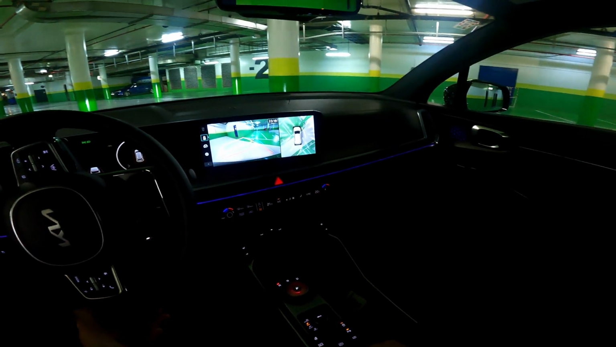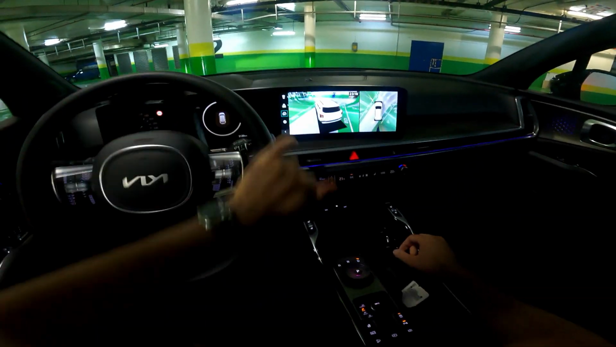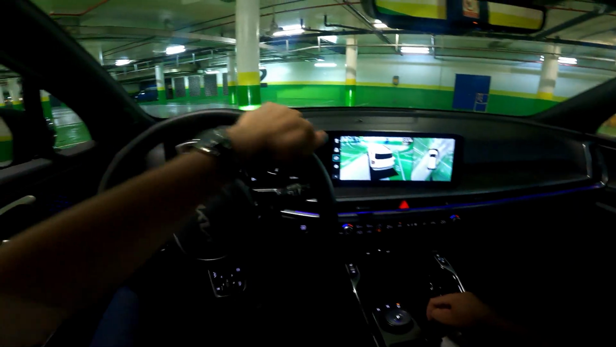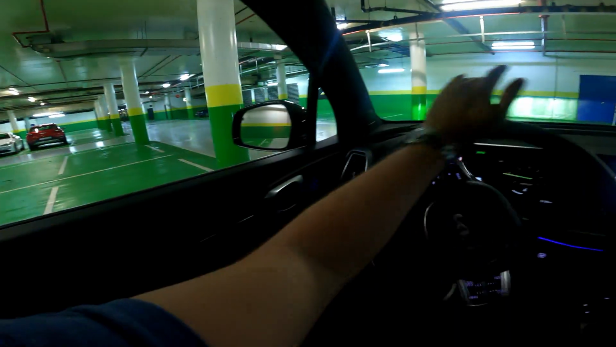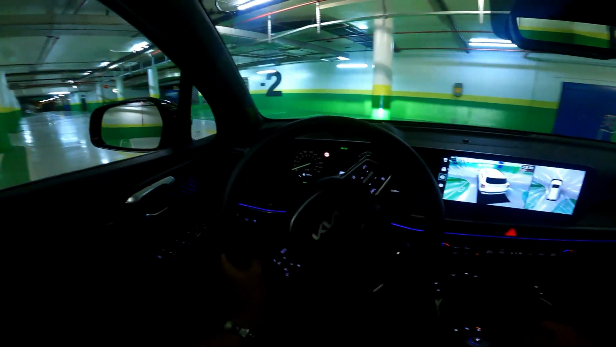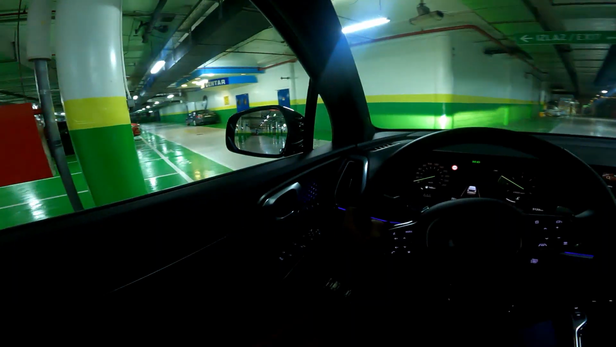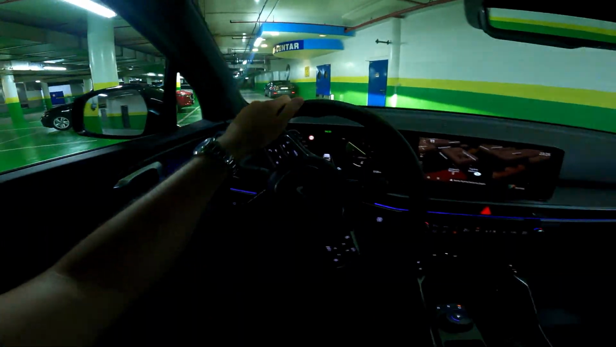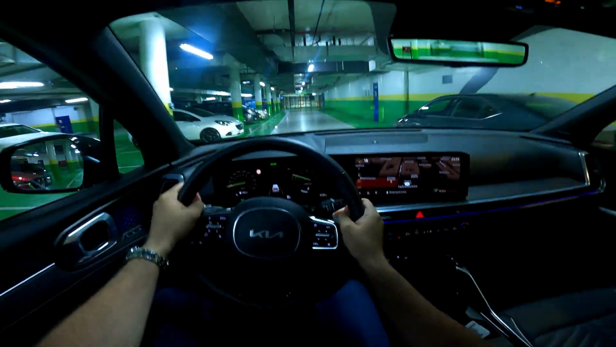Very easy to use and to operate with this gear selector. And yeah, let's go, and I will now walk you through the details of the car, and let's start with the specification of the model in our video.